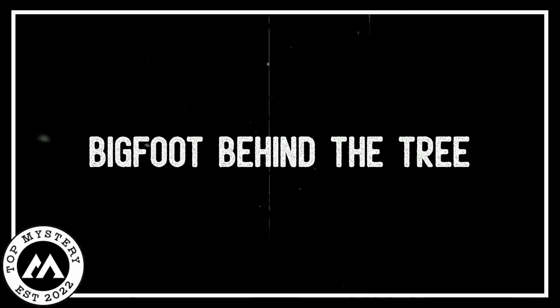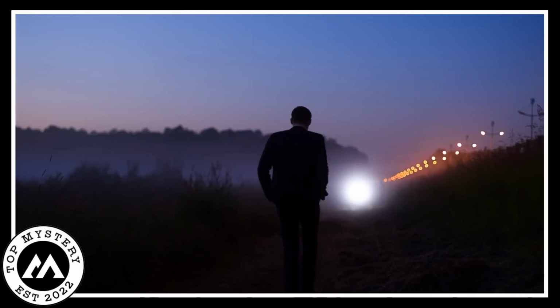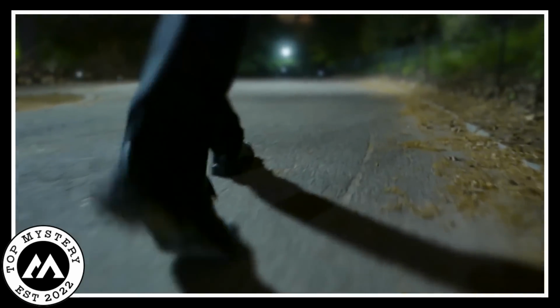Bigfoot behind the tree. Late one spooky night, a man cruising down a dimly lit road stumbled upon a mysterious sight. Gripped by curiosity, he whipped out his flashlight and hit the record button on his camera. Suddenly, there it was. Bigfoot, the elusive critter known for its fabled status, was caught on camera doing a stealthy dance of hide-and-seek. As the man zoomed in, Bigfoot, as if playing a game, peeked from behind a towering tree.